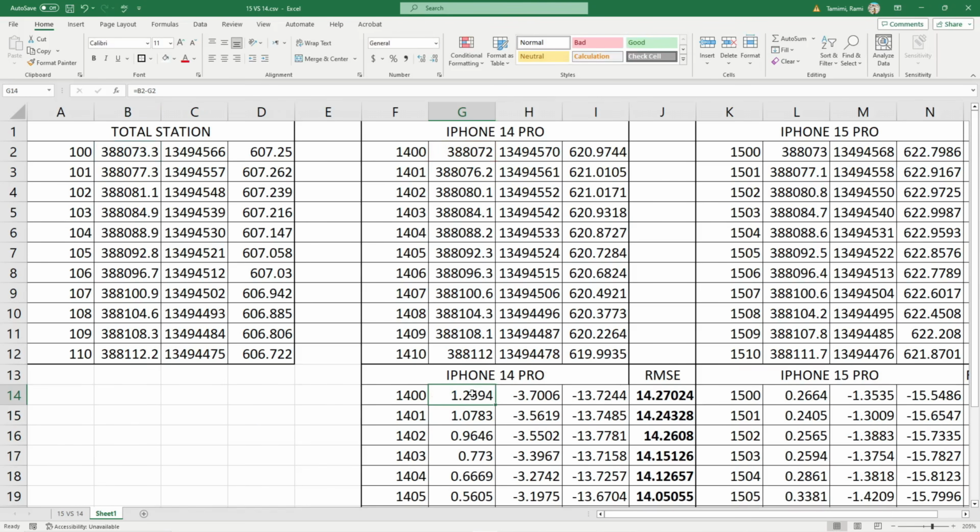What I started by doing is taking the coordinates of the total station and subtracting it with the iPhone 14 Pro, and I did the same over here with the iPhone 15 Pro. For every point, we did this for X, Y, and Z, and to calculate the root mean square error, I squared all 3 of the numbers and then took the square root.